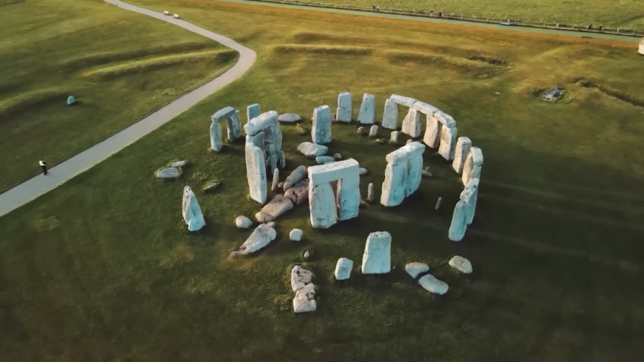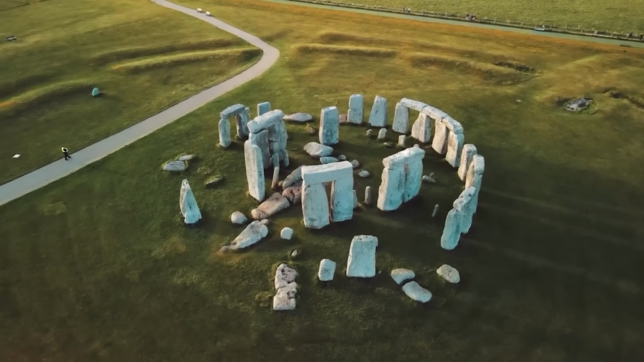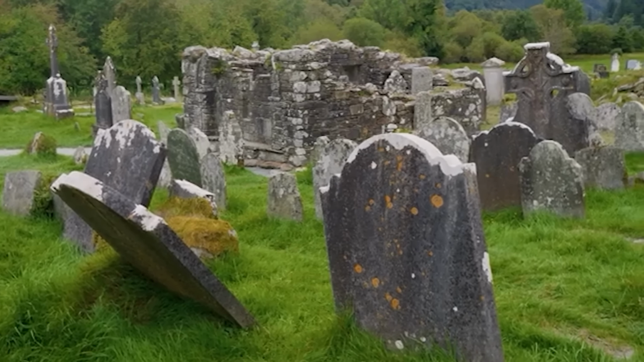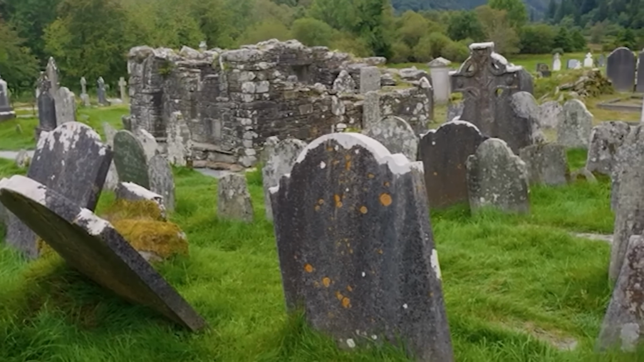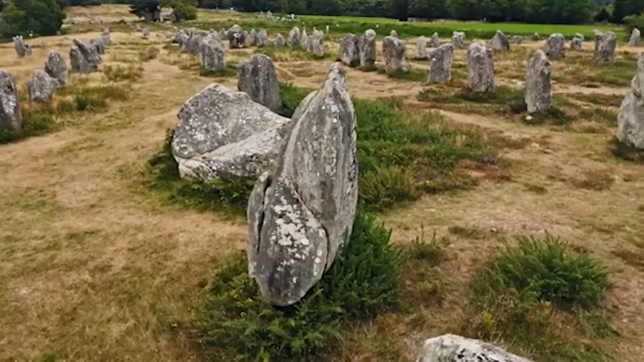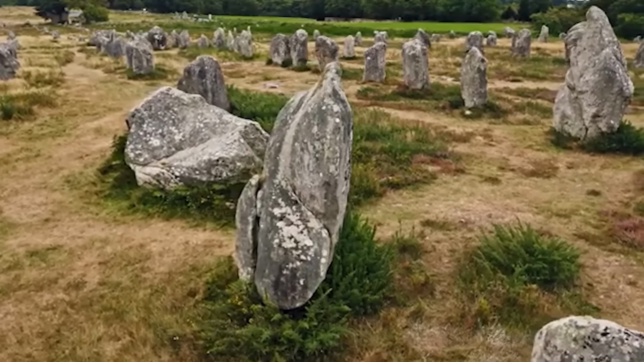Haunting discovery at Stonehenge. The eerie footage has left experts and visitors alike pondering the existence of paranormal activity at this sacred site. The eerie encounter. A group of brave explorers ventured into the burial grounds, hoping to uncover the secrets of the past. Instead, they stumbled upon a haunting presence that would change their lives forever.